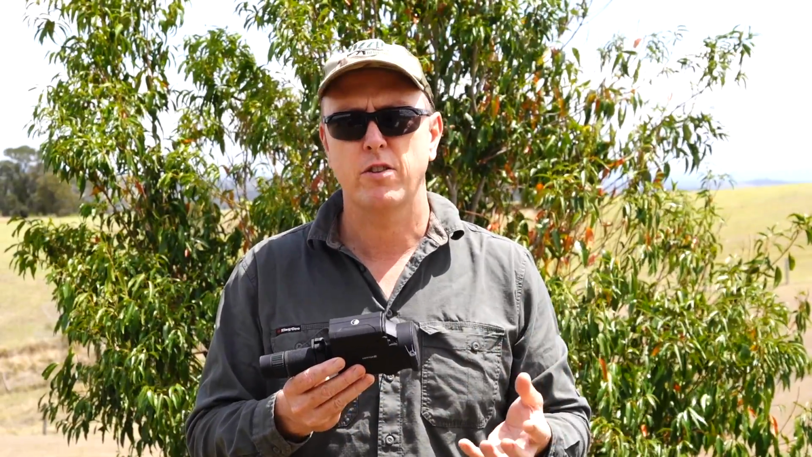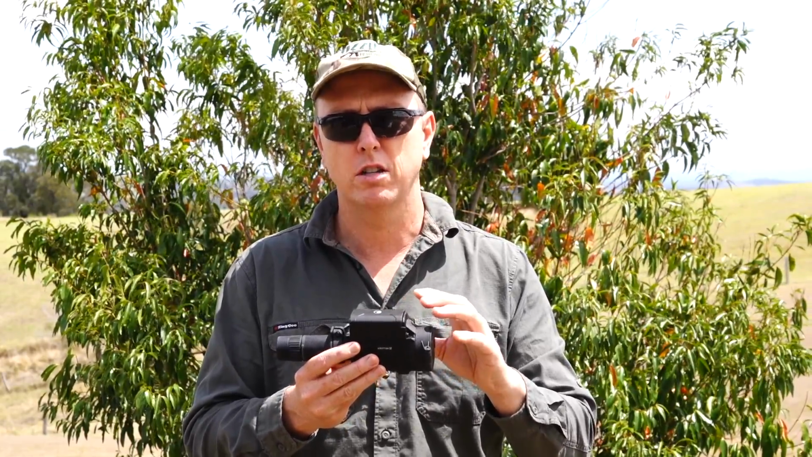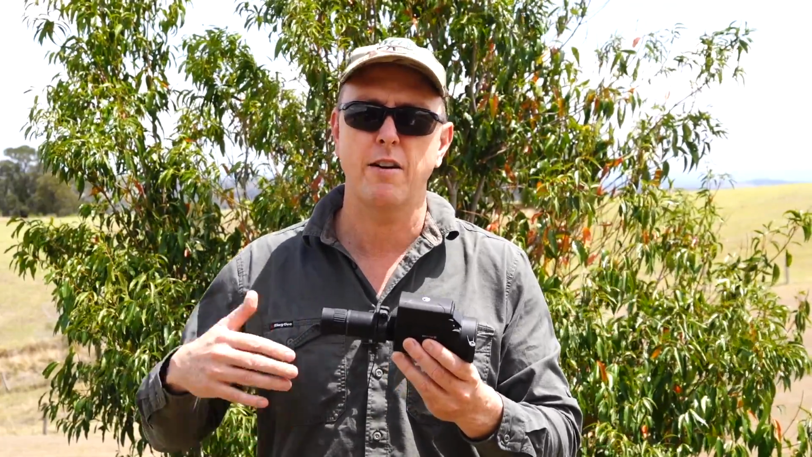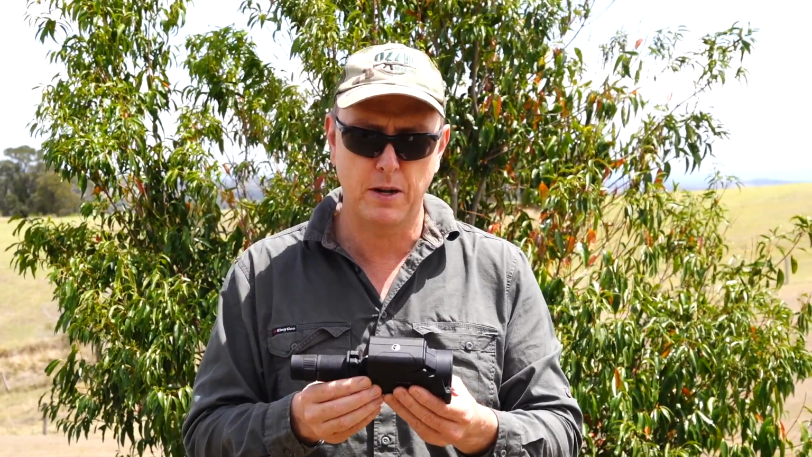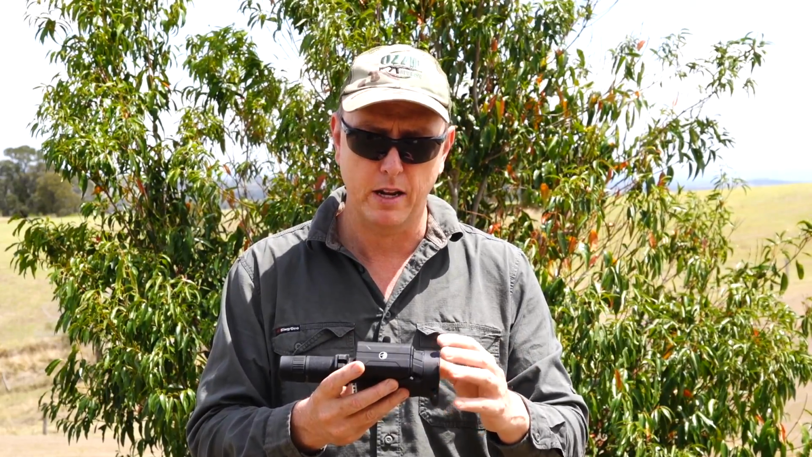So that's frustrating, because you're paying quite a few thousand dollars for this unit. You would expect that the app would just work flawlessly, without having to do any hack to make it work. I'm sure they'll sort it out perhaps in updated versions, but still, it is a disappointment if you're paying that sort of money for the optic.